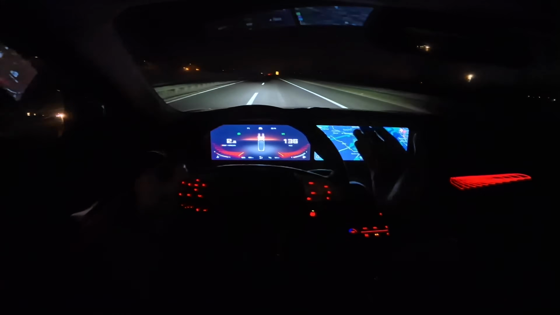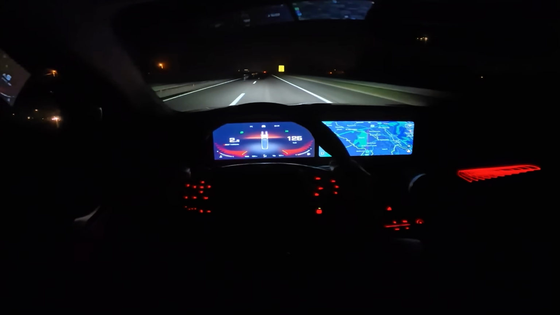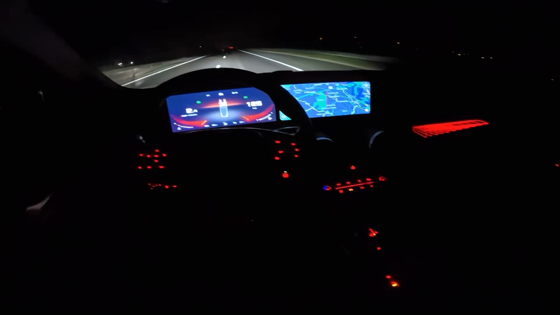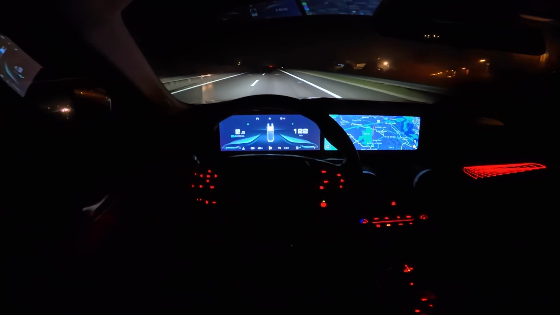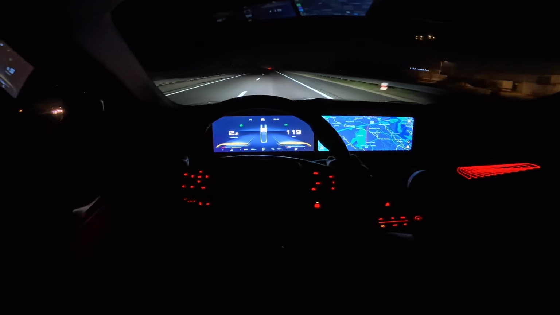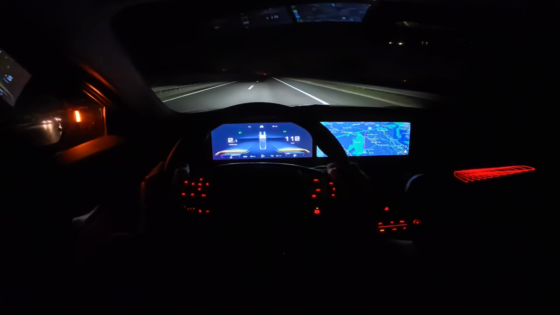So at 150 there's a lot of wind noise and tire noise. 130. Slow down to 100.